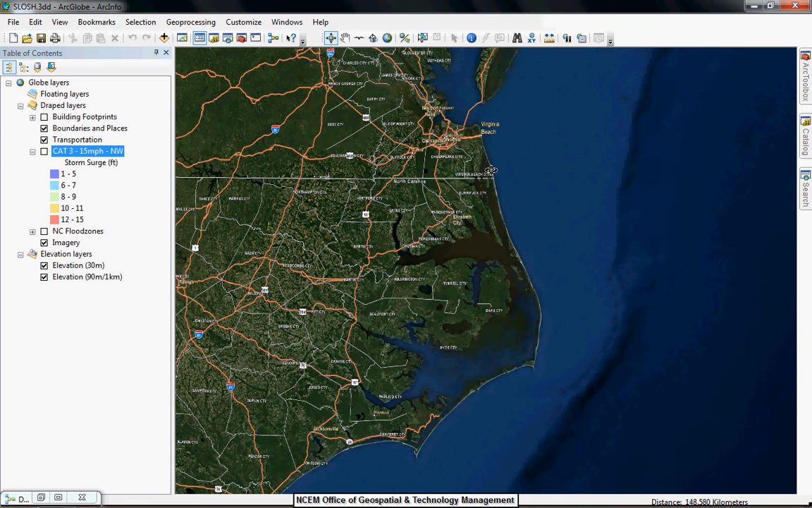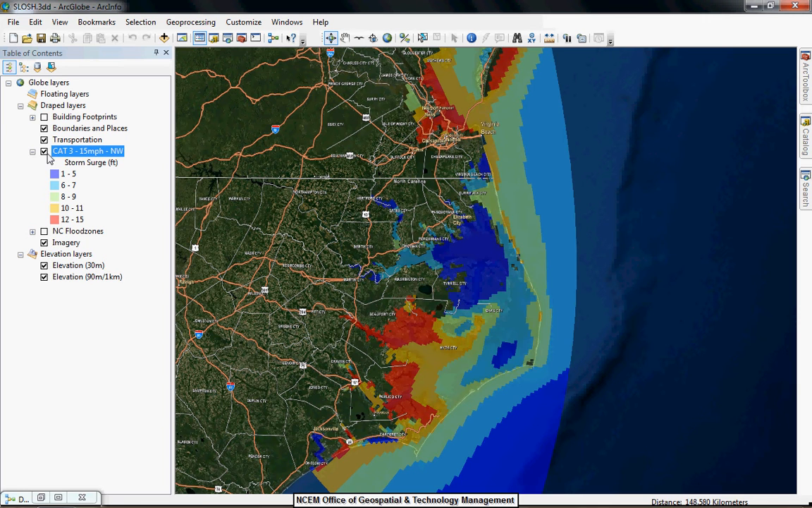With the resulting data set, the Office of Geospatial and Technology Management was able to use ArcGIS to help estimate the impact of Hurricane Earl, which was predicted to pass along the North Carolina coast in September of 2010. To assess the potential damage from flooding as a result of the hurricane, the statewide building data set was overlaid with the prediction of storm surge from NOAA's SLOSH model, which is seen here.